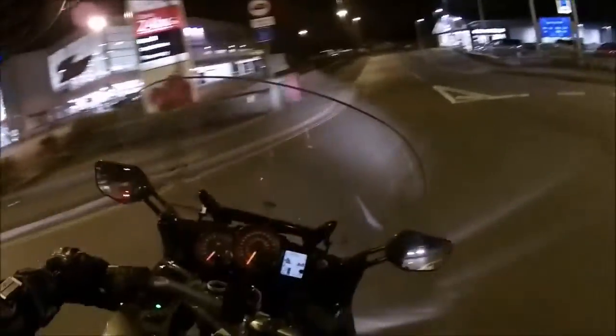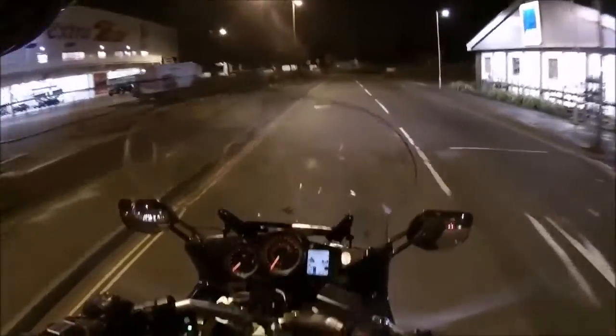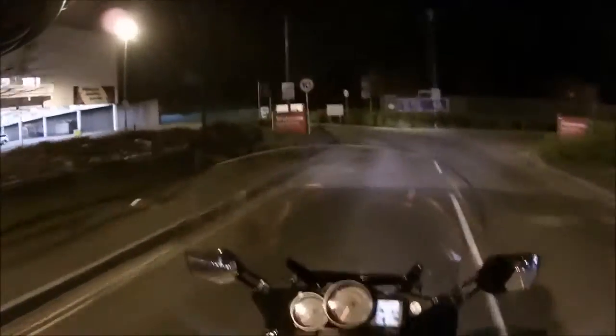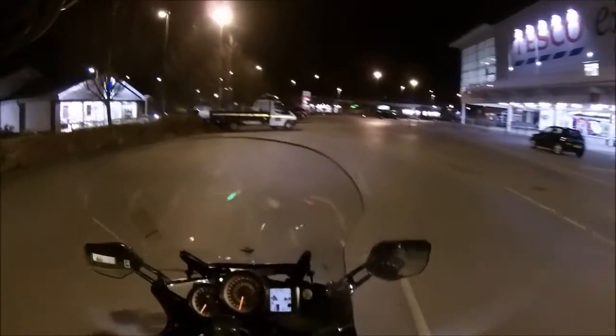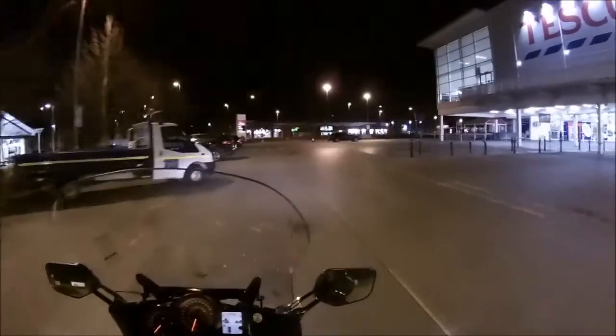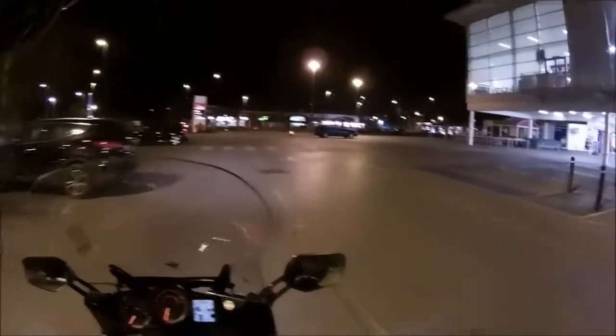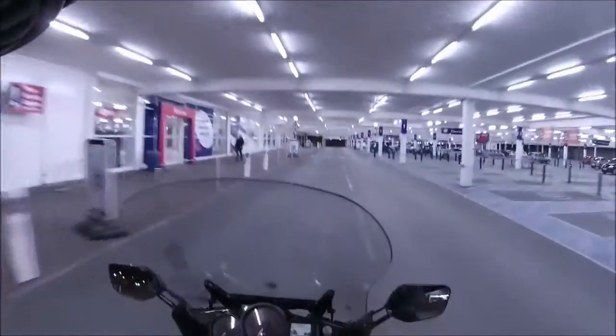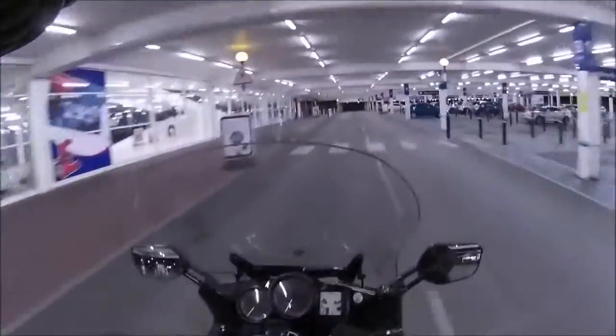As I was saying earlier, now that we've got the throttle response on this FJR sorted out, it really is nice. This bike, by the way, if you haven't seen any of my other videos, is the AS variant, and it has the auto clutch system fitted to it, and this system was actually given quite a slating in the US press, mostly because it was frankly quite rough.